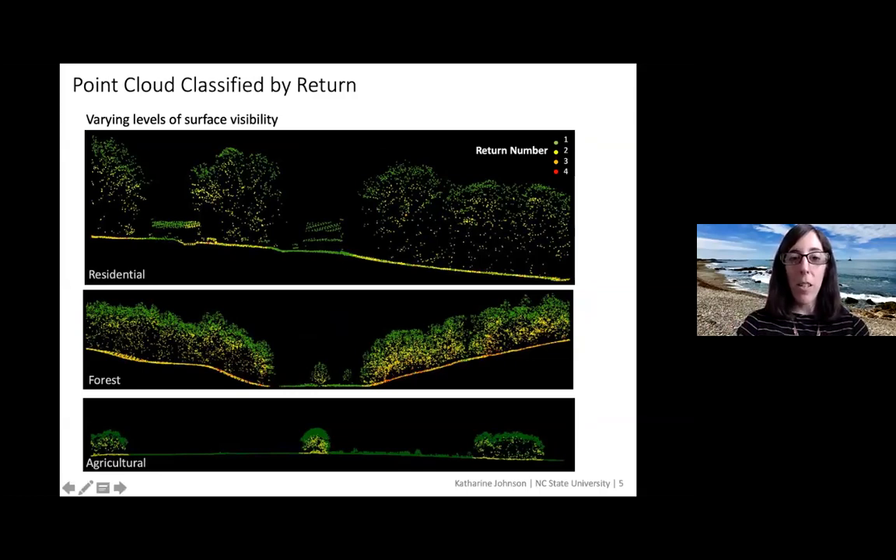So you can see that for the ground surface underneath the tree, the returns are actually 2, 3, or 4. You're not going to get a first return hitting the ground surface in an area that has a lot of vegetation. But you can see in the second one, and even in the agricultural one at the very bottom, that there are more points and more hits on areas that are wide open. In the forest, it's more difficult for the laser beam to get down onto the ground surface, and that's why it's the third or fourth return.